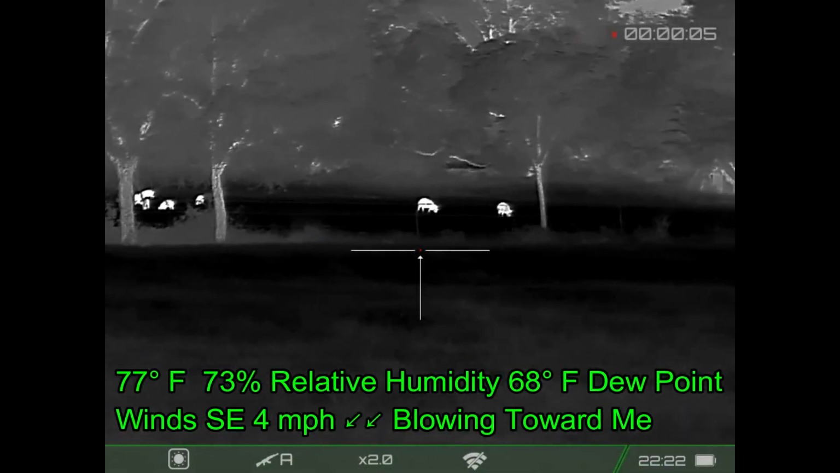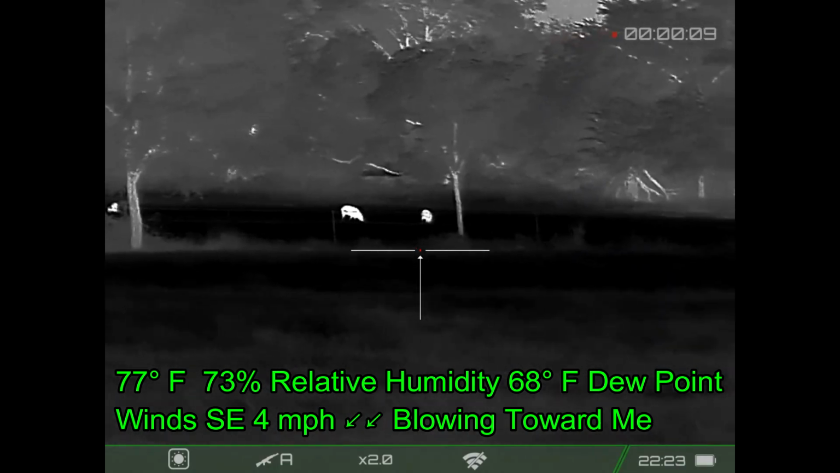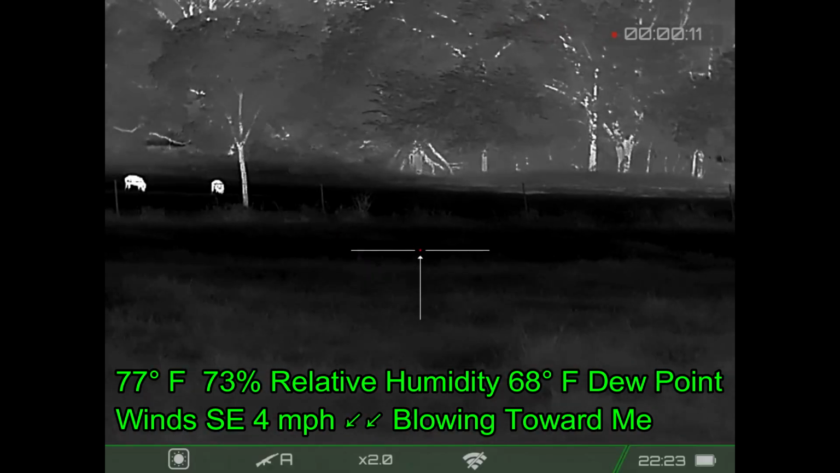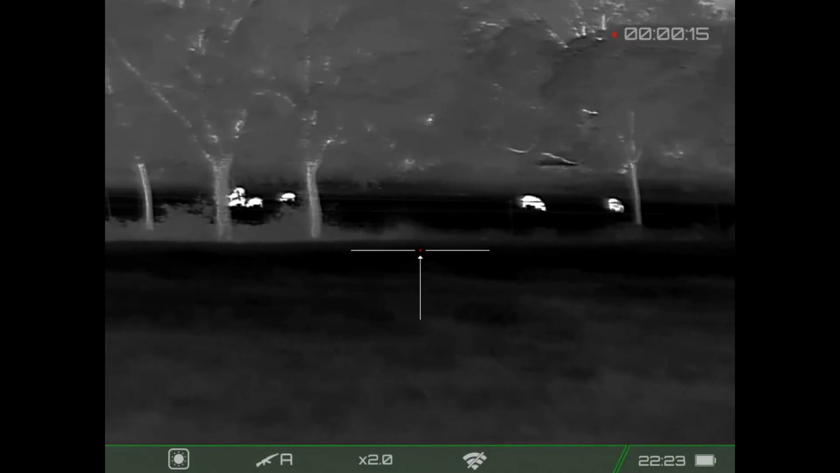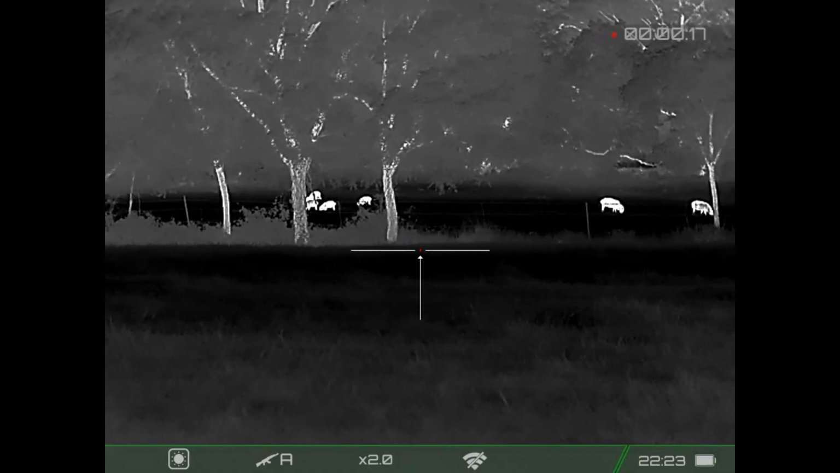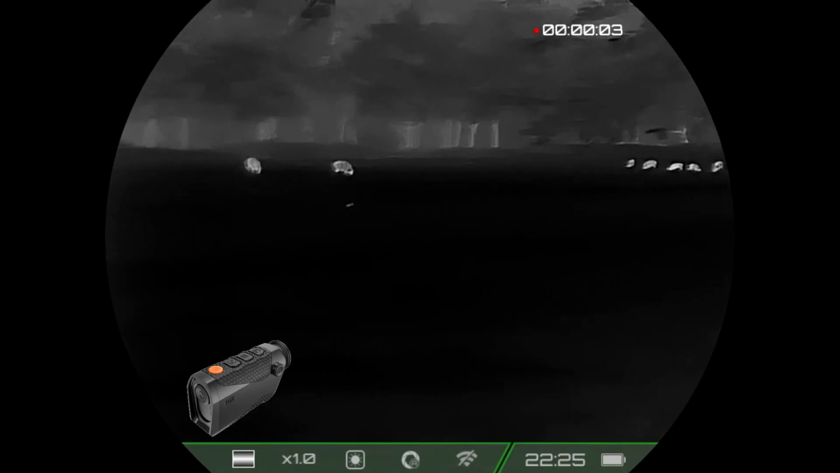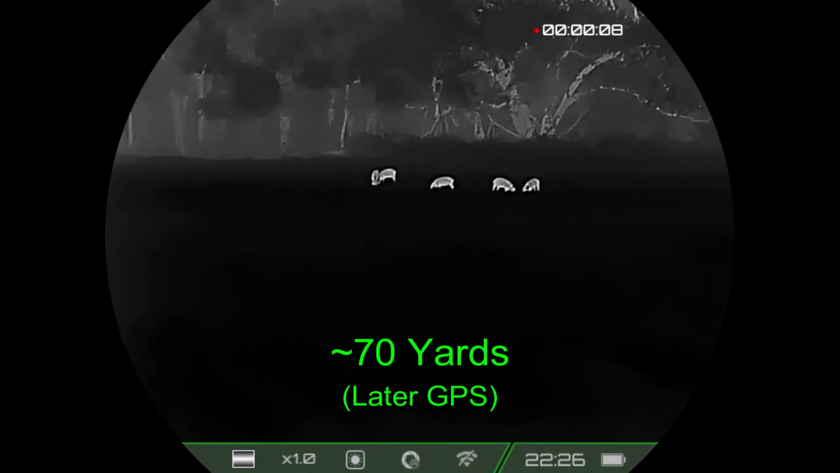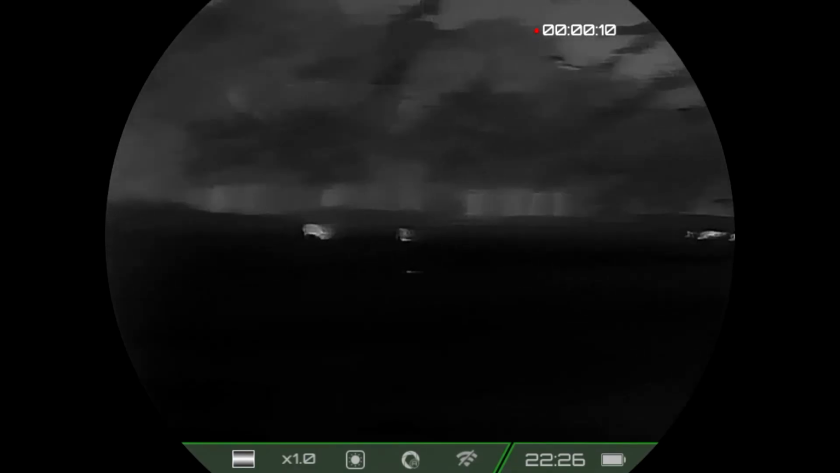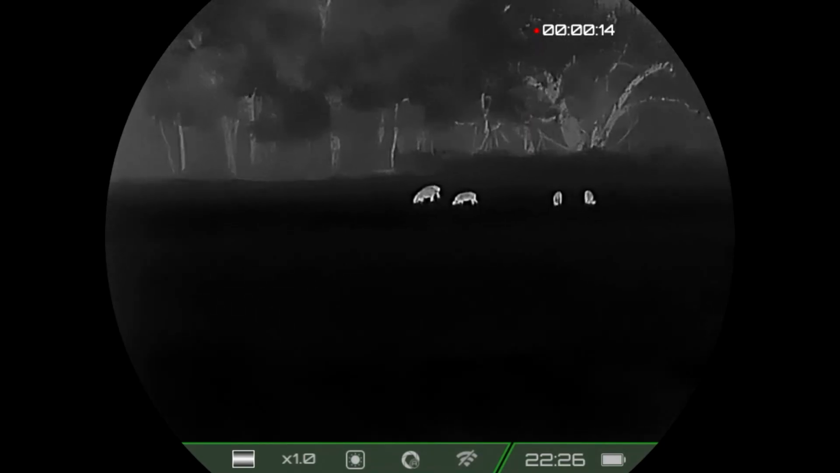Here we've moved up across the field, just showing the weather. The wind is my favorite at this point, so I'm not worried about the wind. Using the trees in the foreground to help block some of my advance towards the hogs. Although the hogs are spread out quite a bit, I'm not covered from all of the hogs, but they're not taking any notice of me. At this point, I've moved up to the fence line between the two fields, so I'm peering from one field into the next. And I'm going to be shooting from this side onto the opposite side.